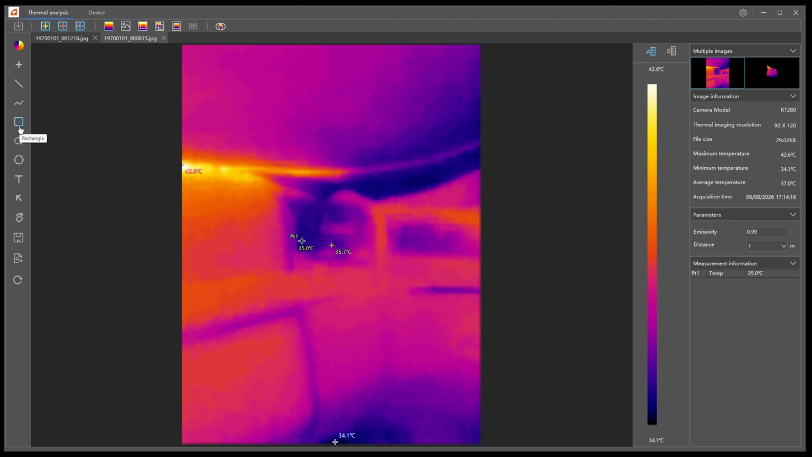And you can do areas. So if I want to look at the average temperature across the vent here, you can see on the right here, we have our point 1 temperature, which is what we added. And then in our rectangle, we have our max of 38, minimum of 34, and an average of 36 Celsius. Now if you want to get rid of any of that, you can click, you can actually move it, and then there's a little X you can click to delete it. And same thing with the point.